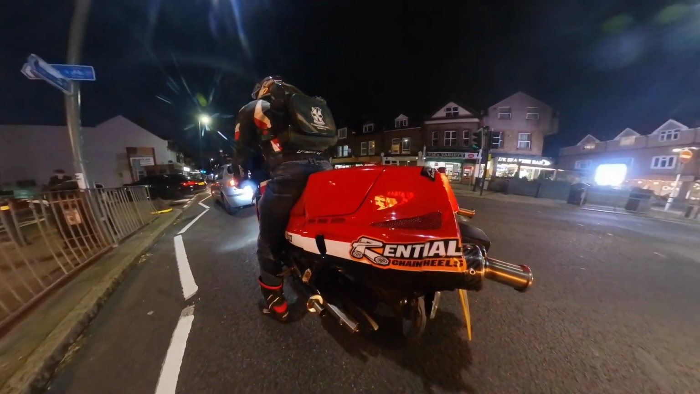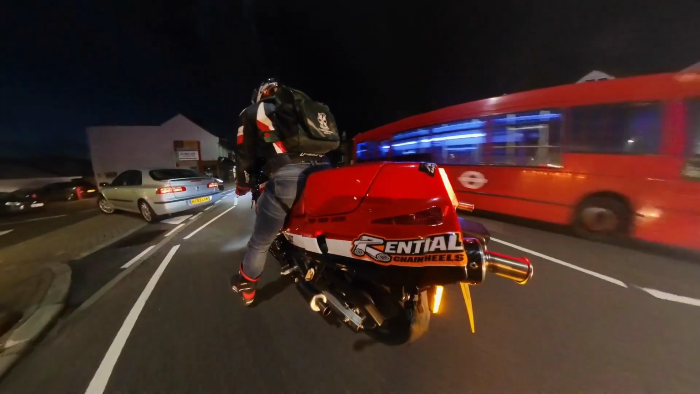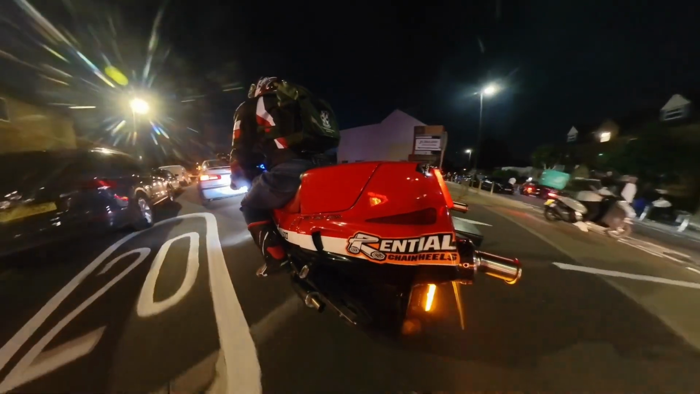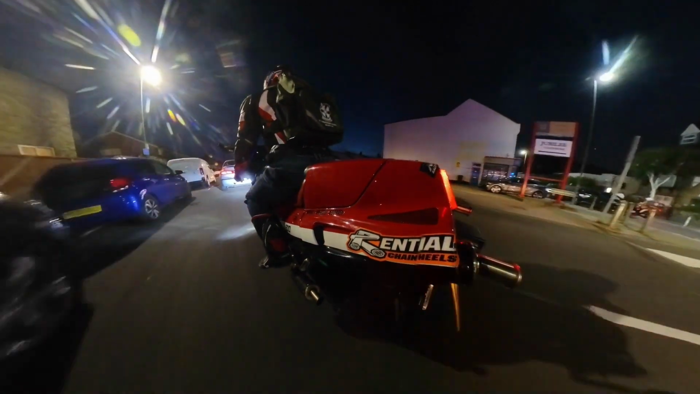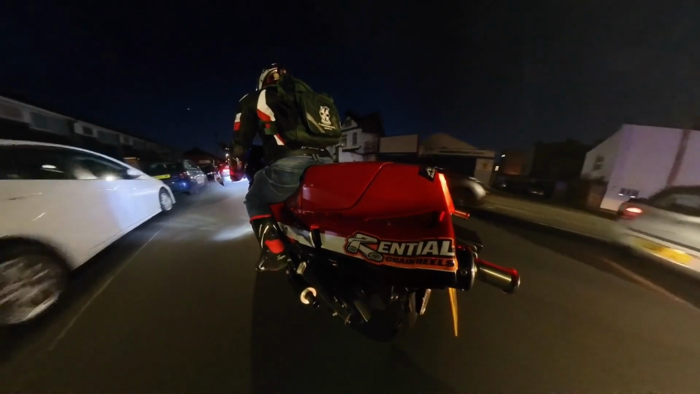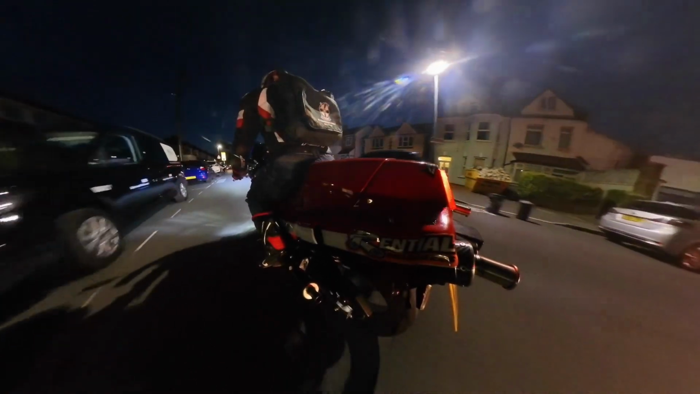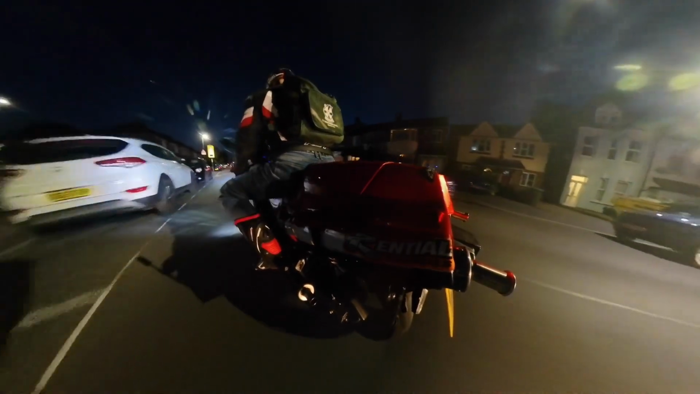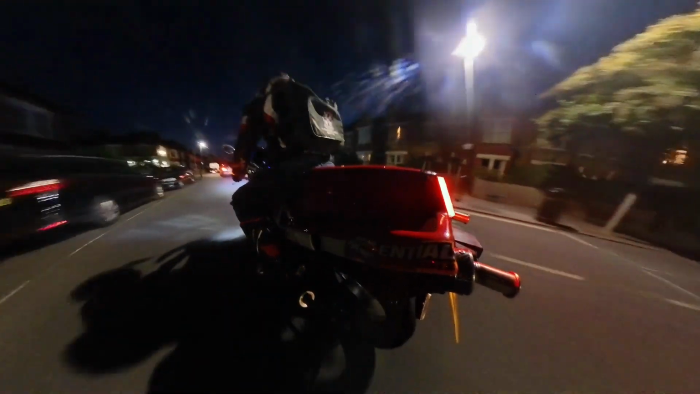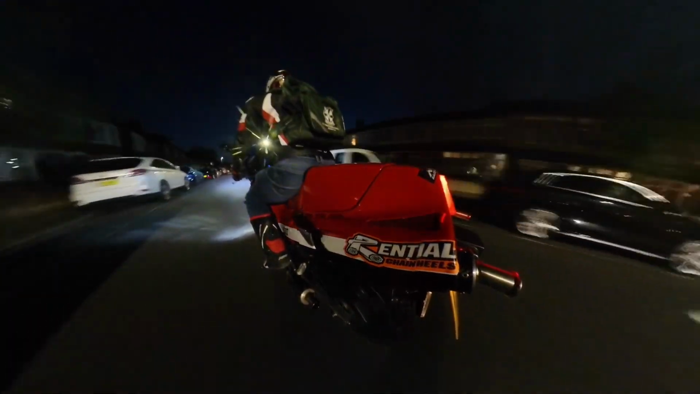Holy shit. Don't know if you can pick that out, the car on its side. What a nutty place. So it's that time of year, accident central. So I'm going home.